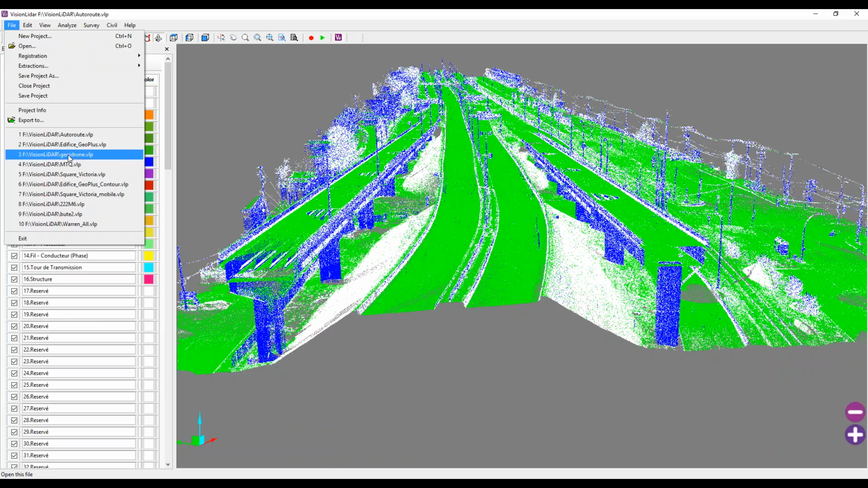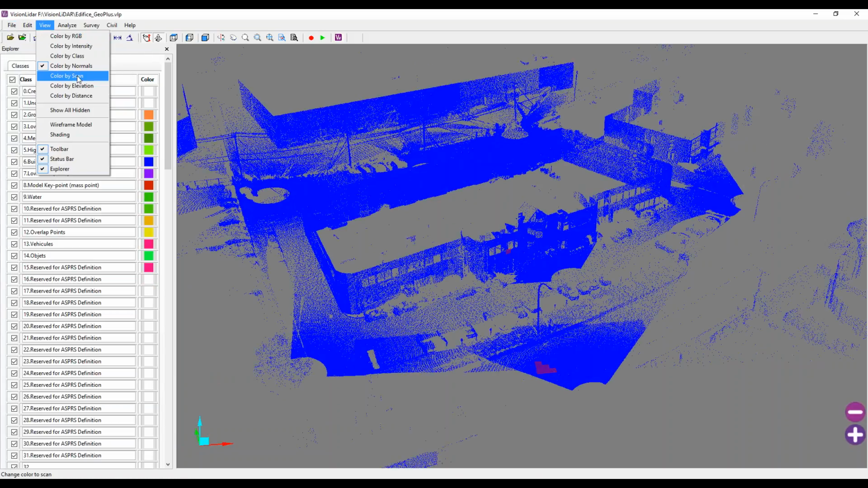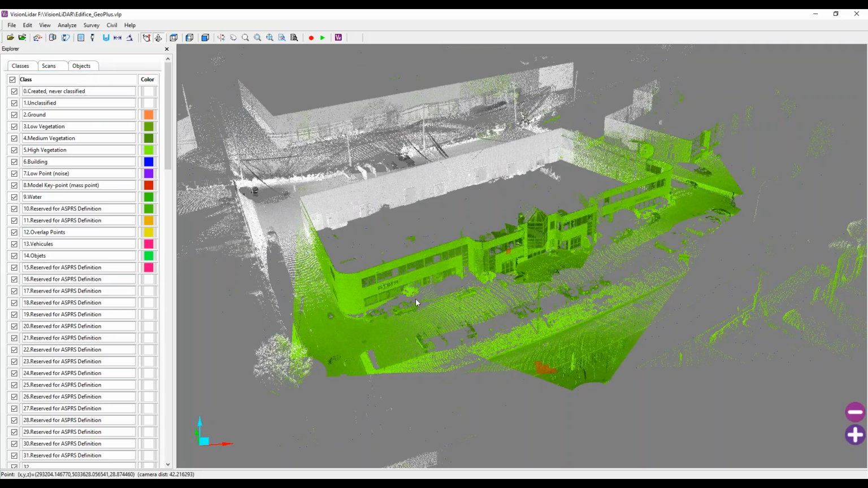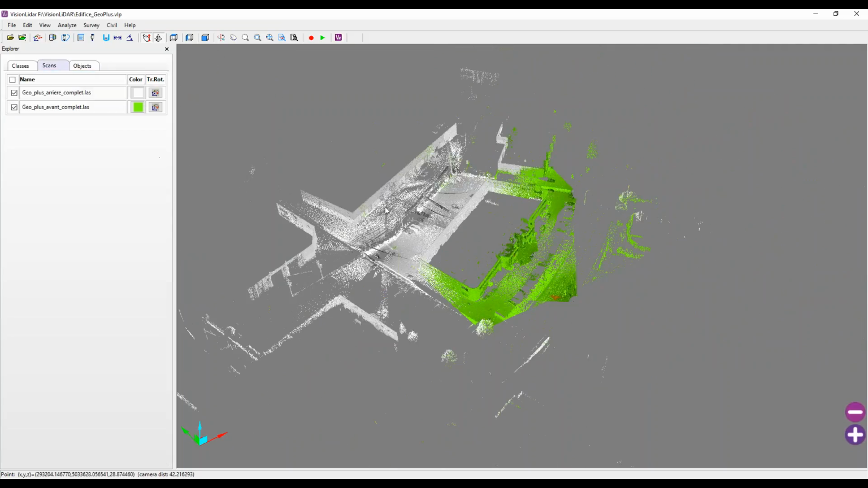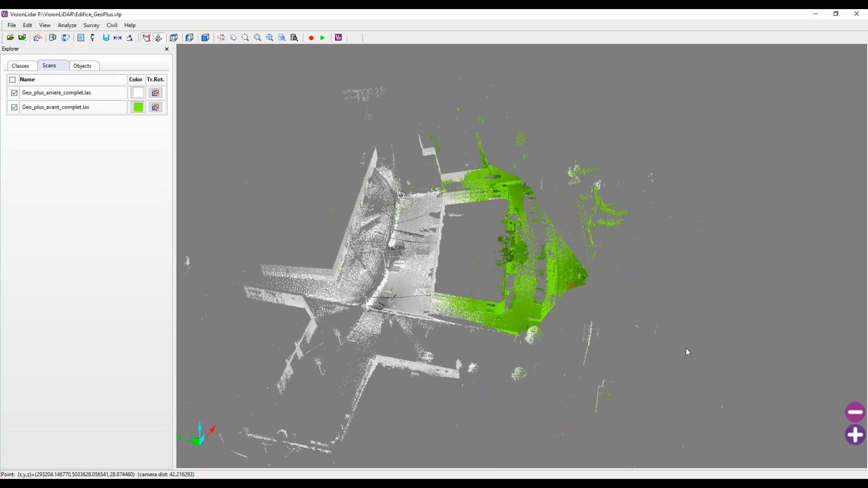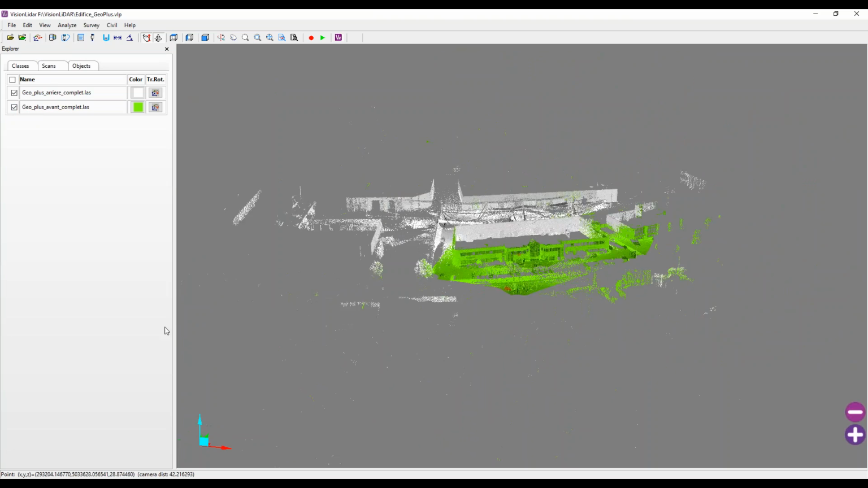So it can help you for the visualization of your data. Color by scan is in case we have two or more different scan files. So in this case, we can see here we have two separate files, which you can hide or show as you please.